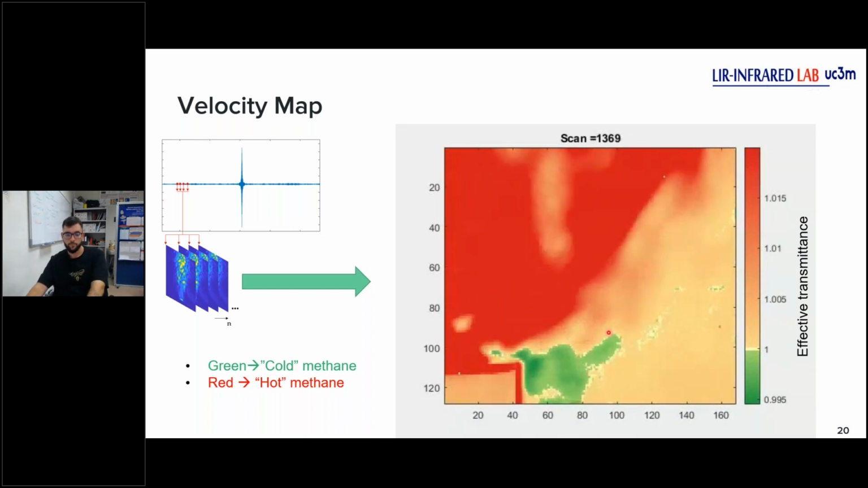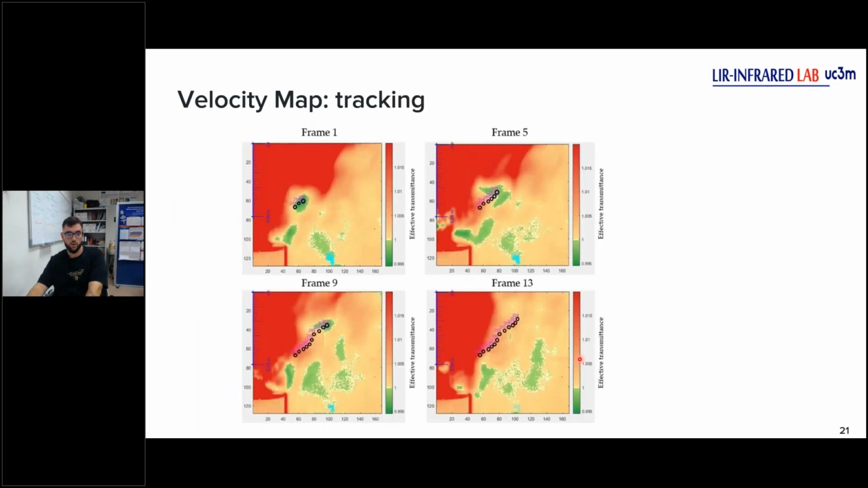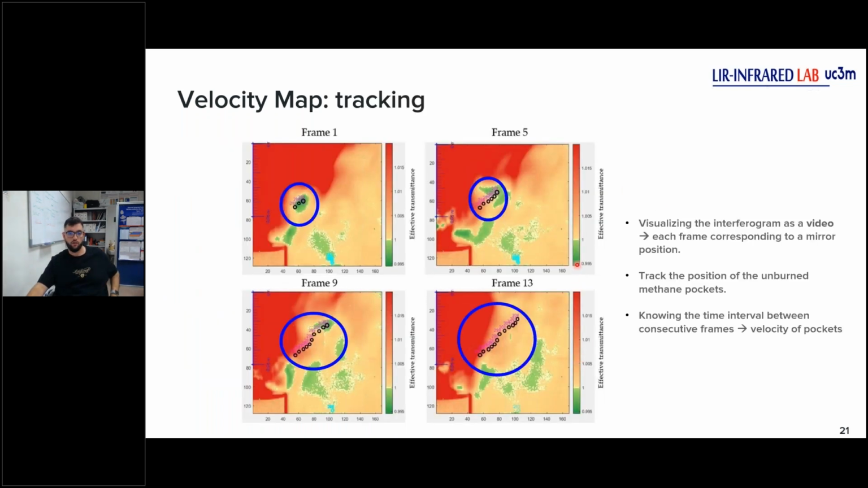With that, now we can work with tracking software. There is software implemented in MATLAB that can select a pocket and then track it. If we know the time interval between consecutive frames, and we know the position of the pocket between frames, we can get a velocity for each pocket.